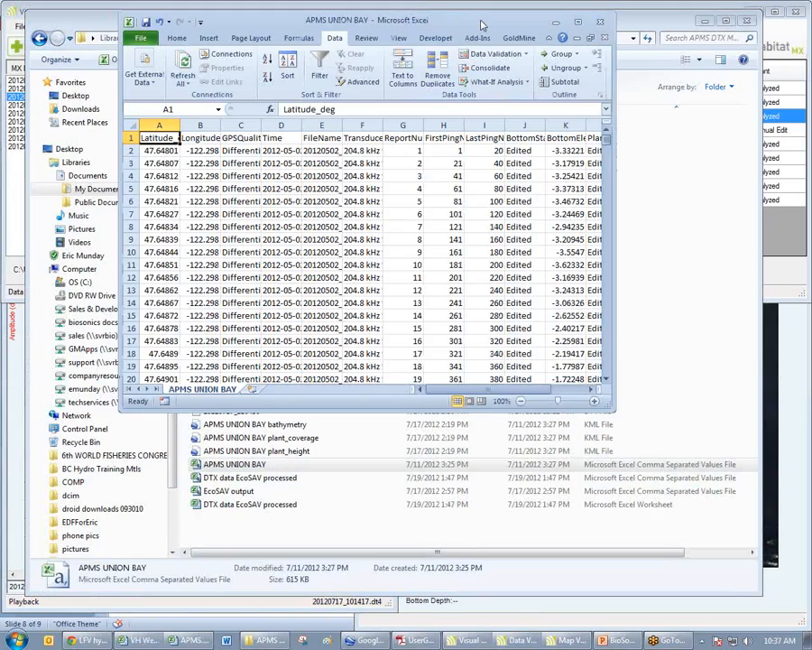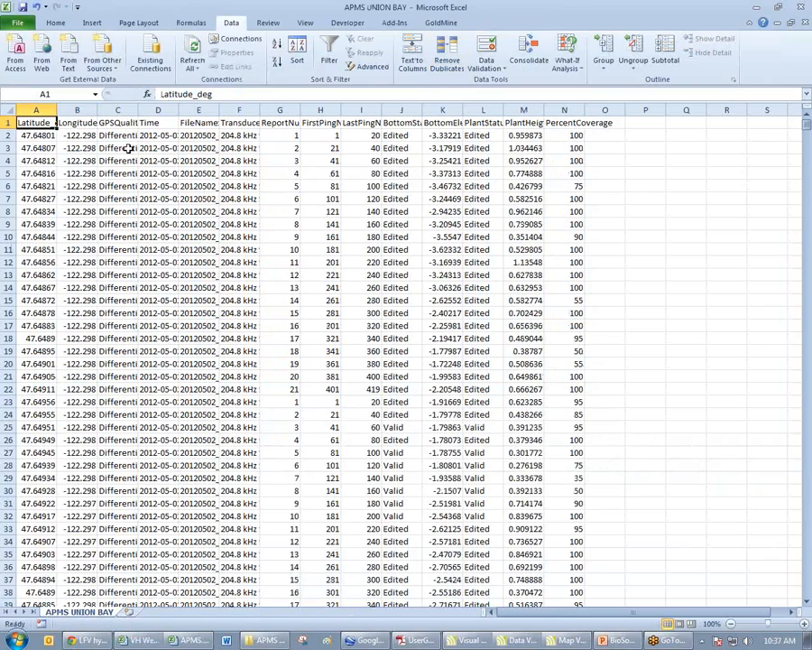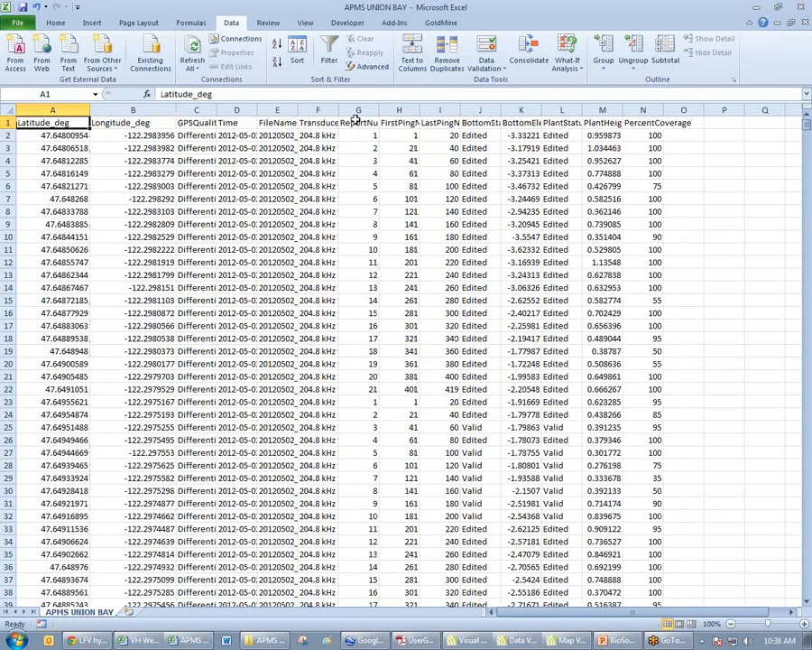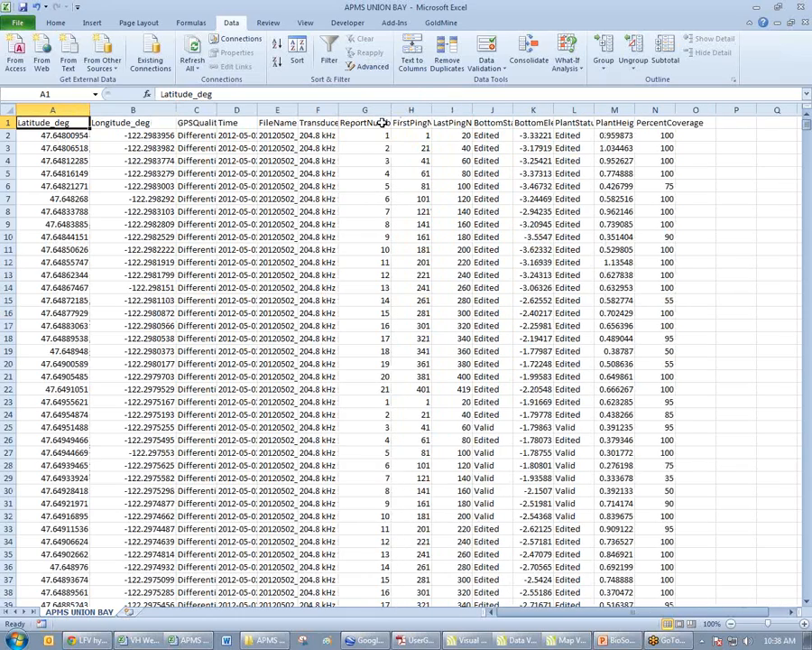So if we want to look at the raw data, it's a spreadsheet. Now here I have my latitude and longitude. I have my report number. Now a report represents a group of pings. In this case, I am grouping 20 pings into a single data point or report, but I could make that 5 pings or 10 pings or 1 ping and have very, very high resolution data.